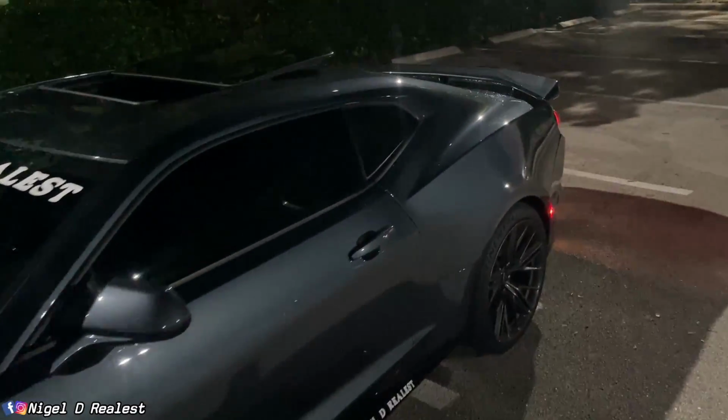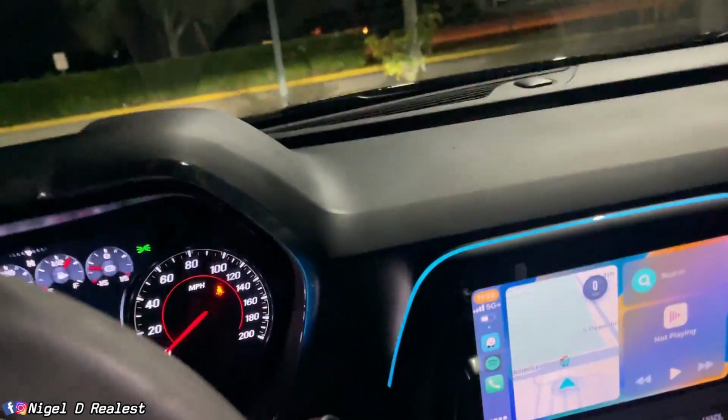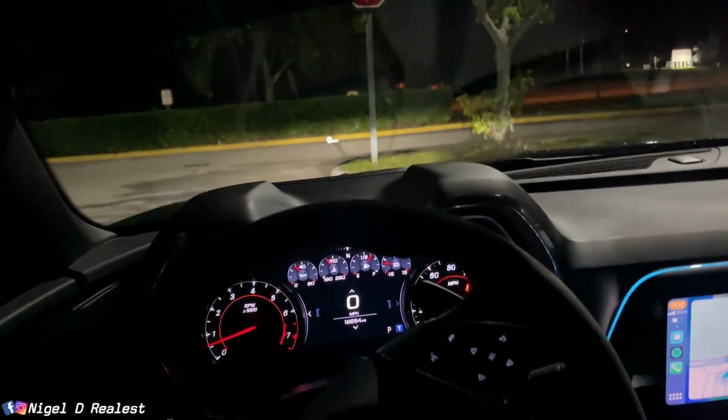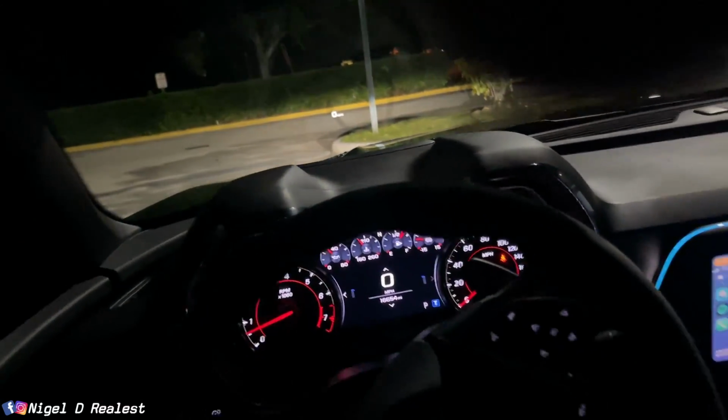I've been dying to do another point of view drive at night. Some of you guys really like these night point of view drives. I love them too. Oh man, my seatbelt all tangled, man.